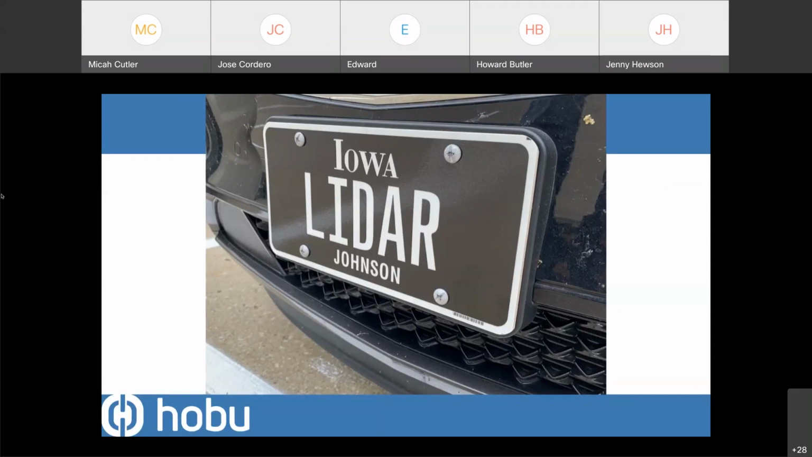So Howard, this is Micah. Yep. I assume that's your license plate. That is indeed my license plate. That is awesome. It's so geeky. I love it.